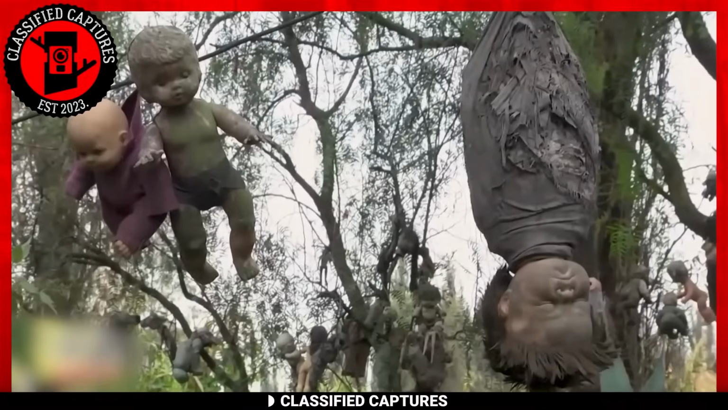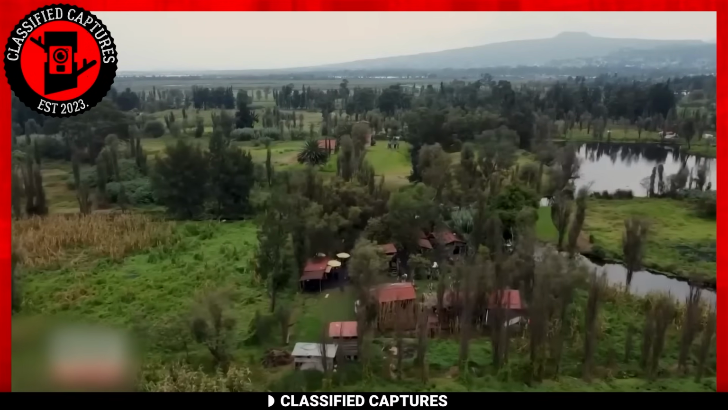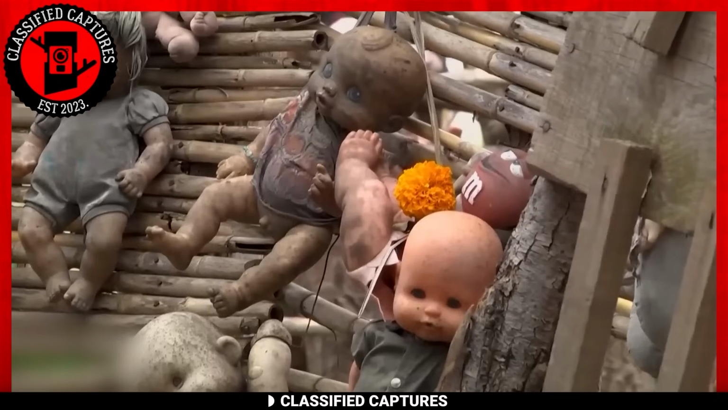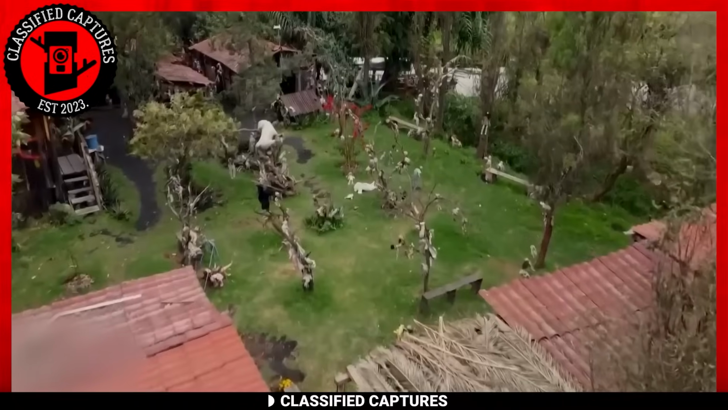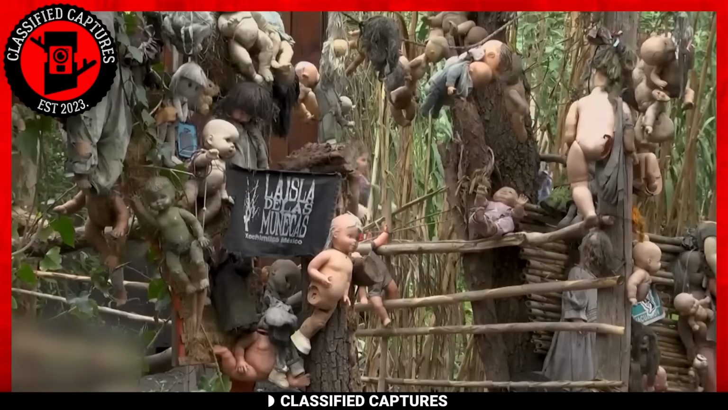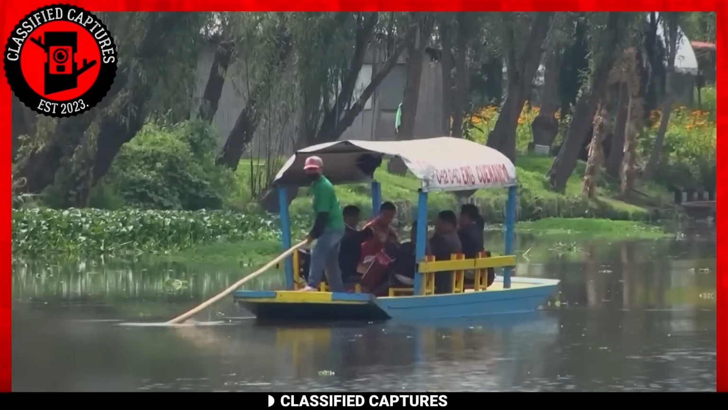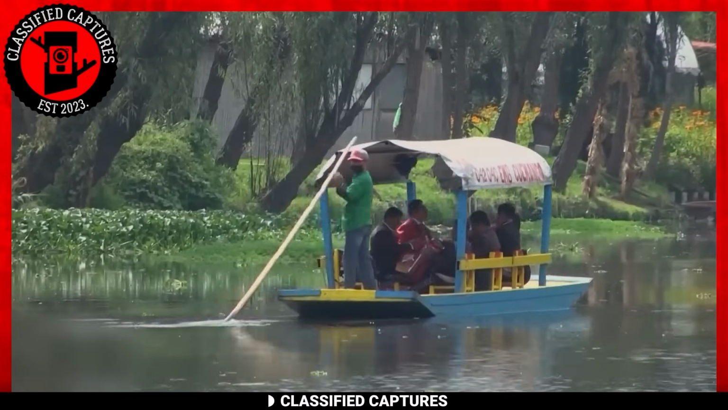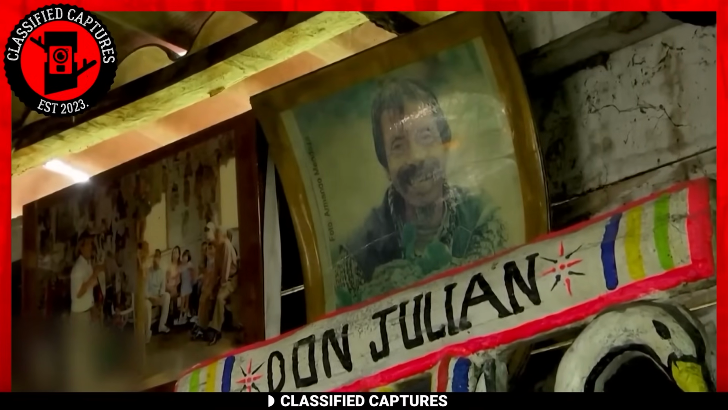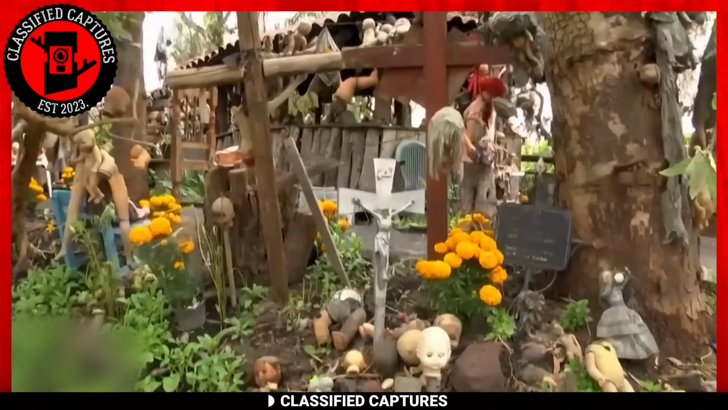On this eerie island, prepare to experience the world of dolls like never before. The story behind this unsettling spectacle begins with a tragic incident, the drowning of a young girl in the island's waters. The tale takes a dark turn when a man, rumored to have attempted to rescue the girl, decides to hang toys all over the island. Over approximately 17 years, this haunting display slowly took shape.